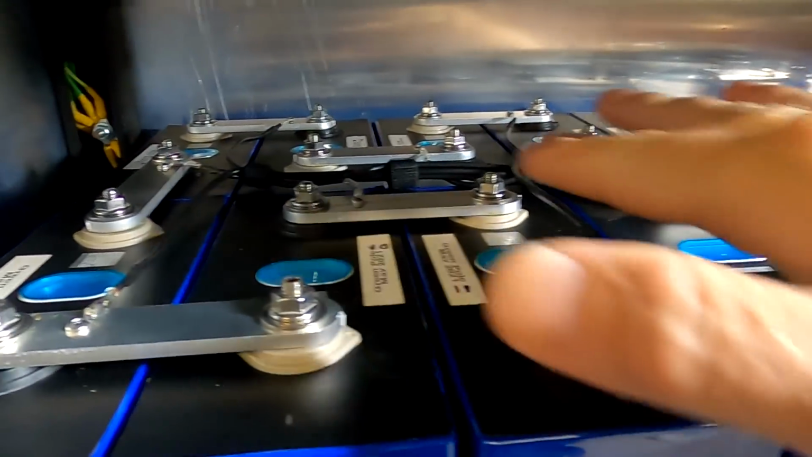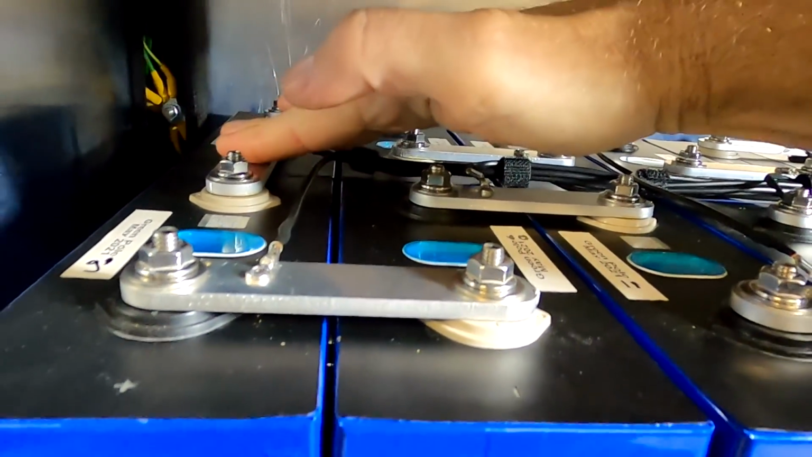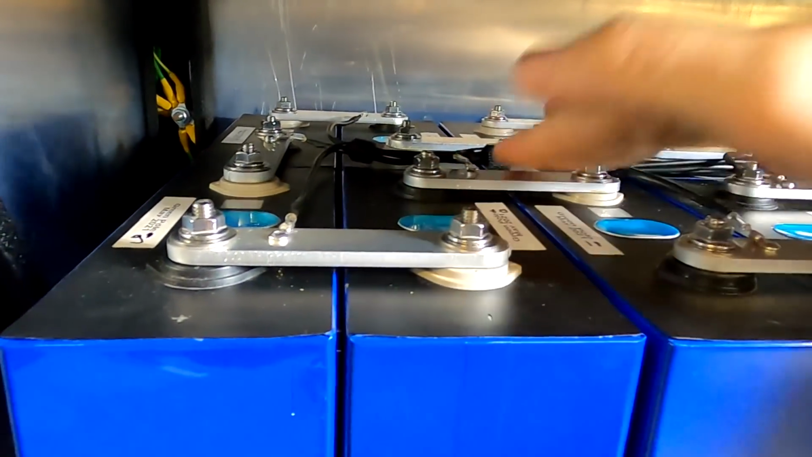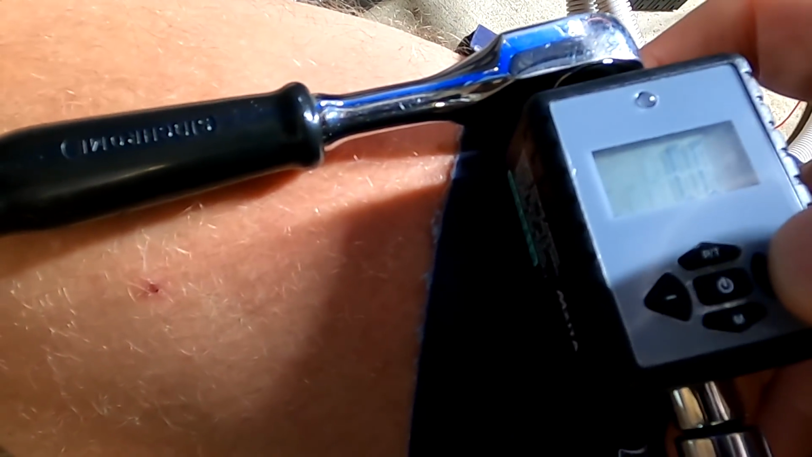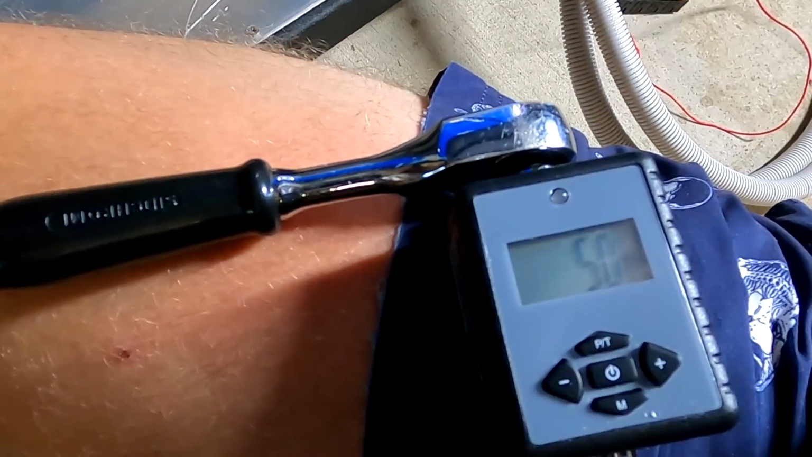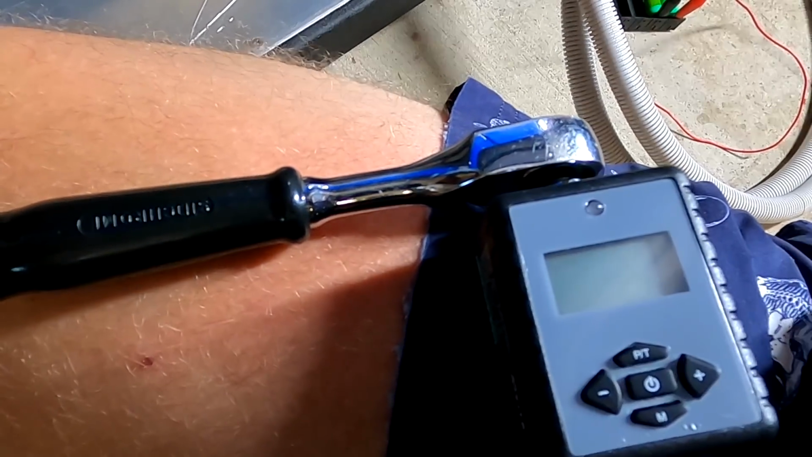And again it gets warm. Cold, cold, warm, warm. Okay, what I'm trying to do now is I set the torque wrench to 5 Newton meters. Okay, maybe 4 is not enough, I don't know. We have to test this. Okay, 5. But I wouldn't go any higher than 5. 5 is really the total, you know.